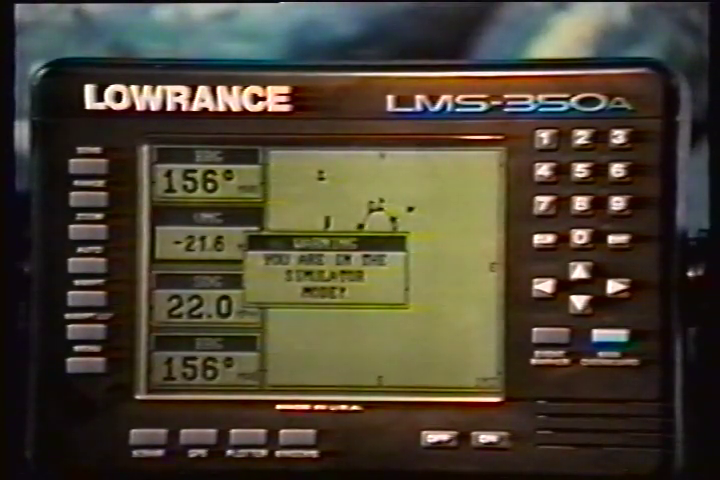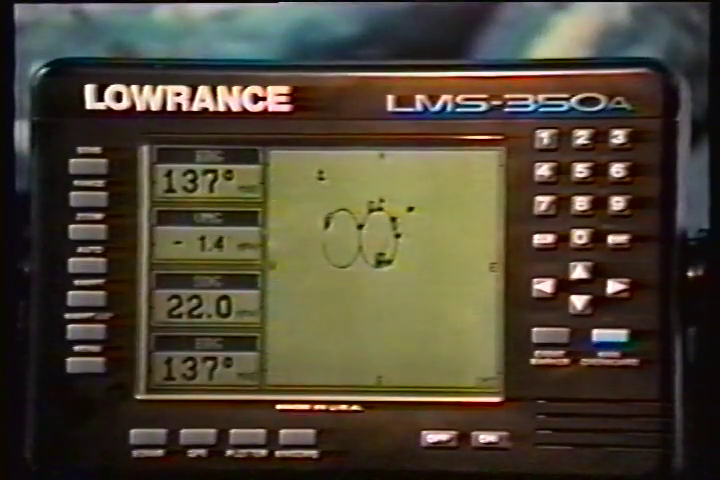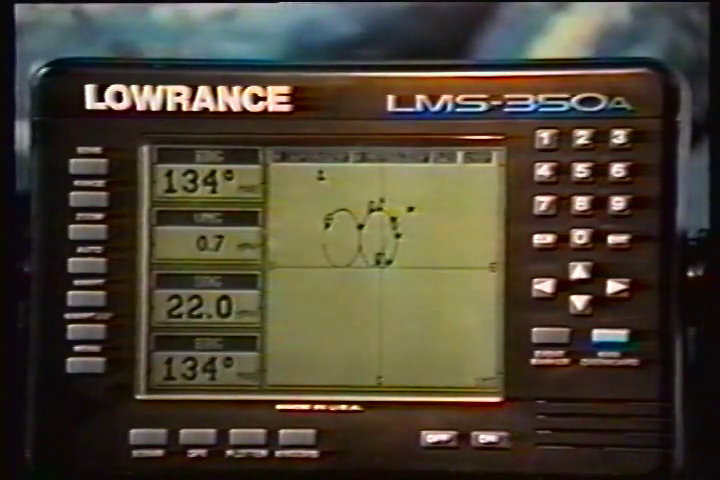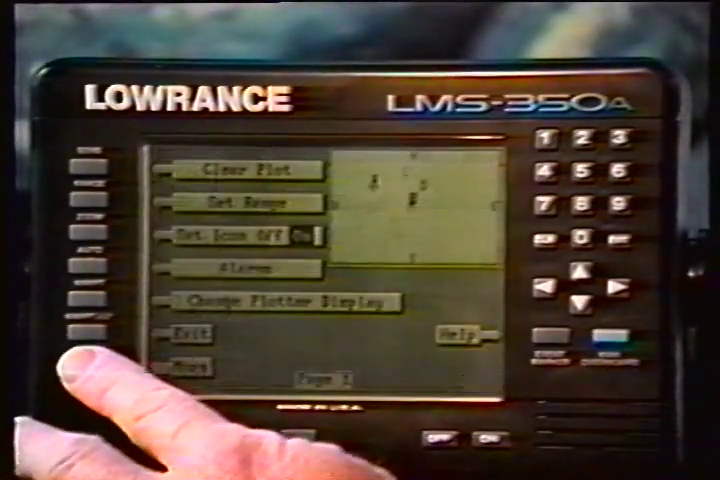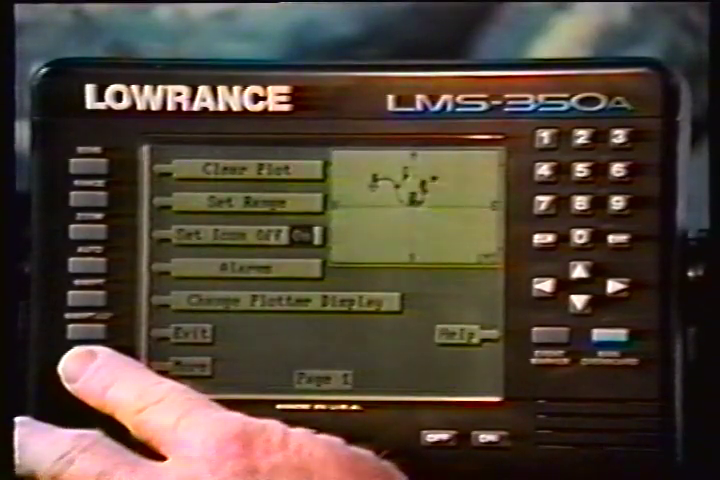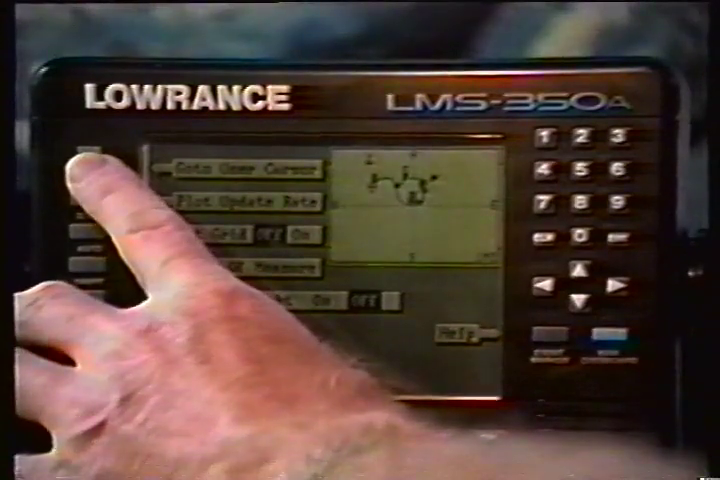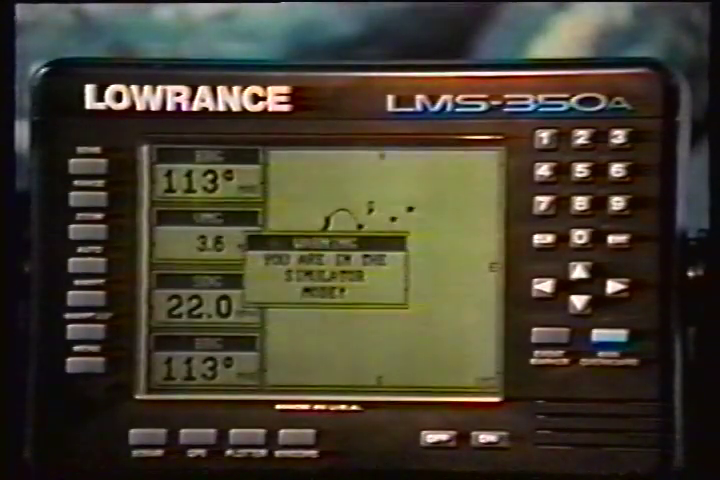When you use the cursor lines, the position of the crosshairs on the display is shown at the top of the screen. Pressing the key next to the Go To Cursor label on the plotter menu causes the LMS 350A to show navigation and steering data to the position shown by the crosshairs. This automatically turns the arrival alarm on.